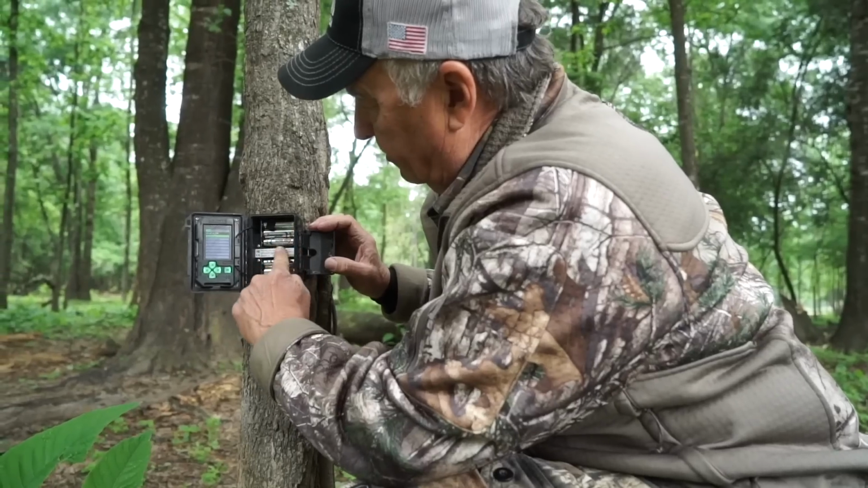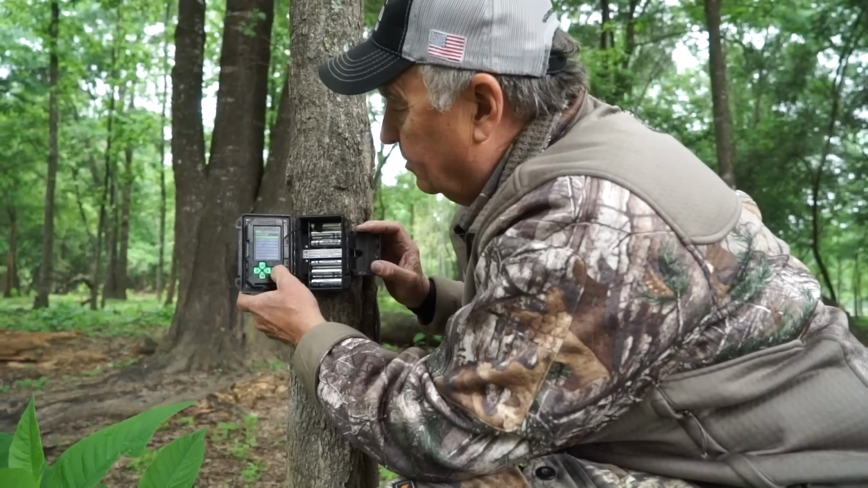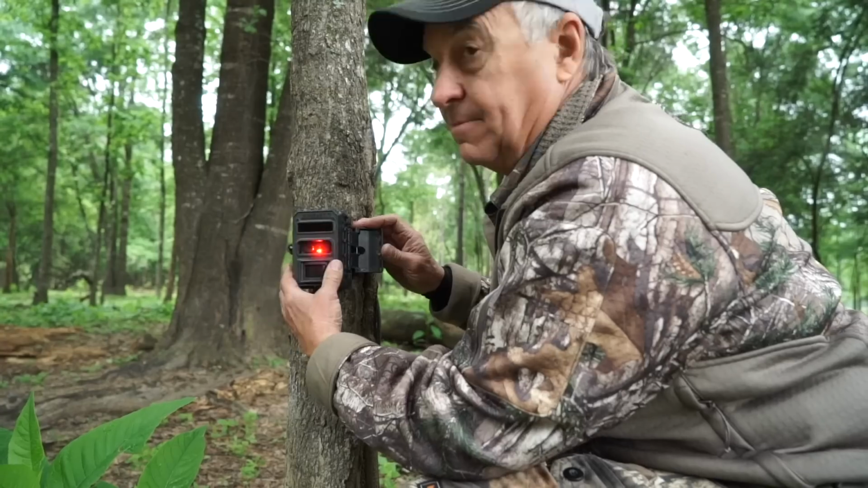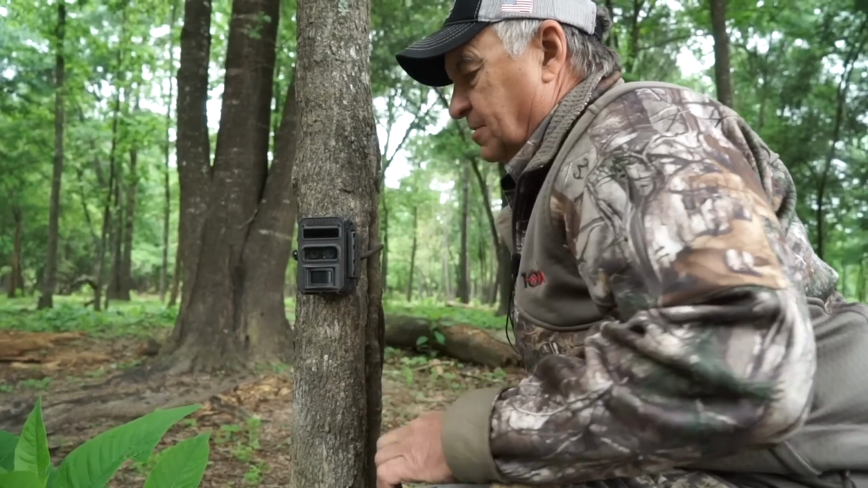What I like to do is always use lithium batteries, you know, I say that. And sometimes people wind up watching shows that you were using alkaline. Why were you doing that? Because I didn't have any lithiums. Okay, this right here is pointed right down that line. We'll have some pictures tonight.